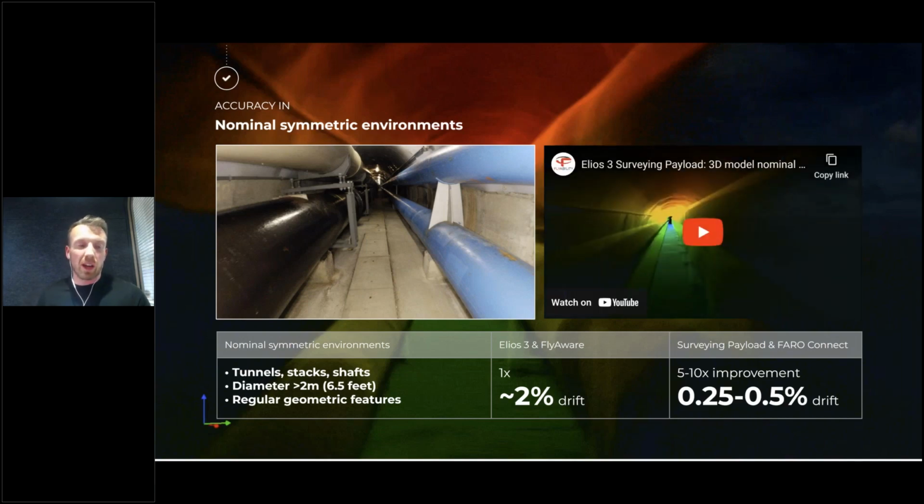So you see here from a local gallery, actually here in Switzerland, the tunnel itself is more than 2 meters in diameter and it has regular geometric features. So in this case, it's a concrete tunnel. However, we do have pipe structures inside. We have racks inside, etc., to carry these pipe structures. We have electrical conduits, lighting, etc.